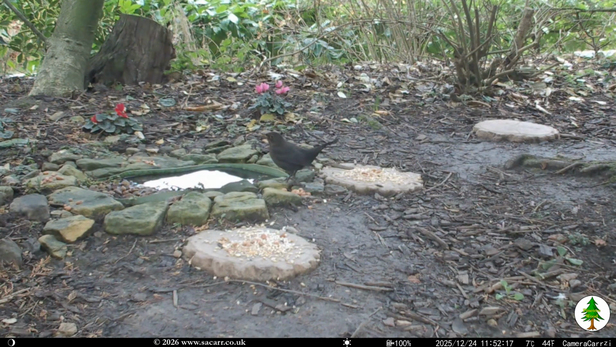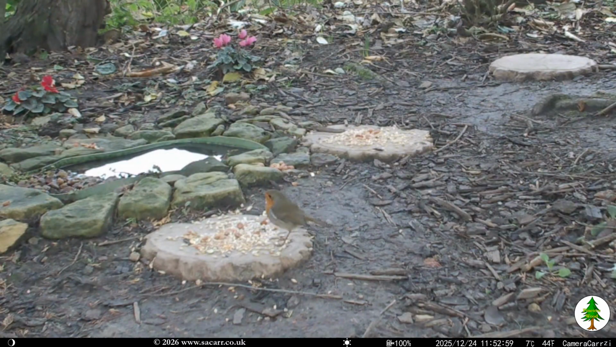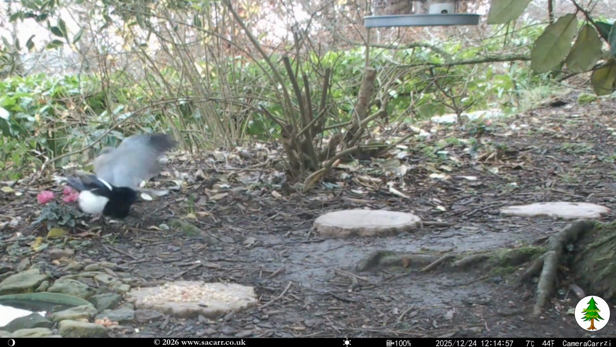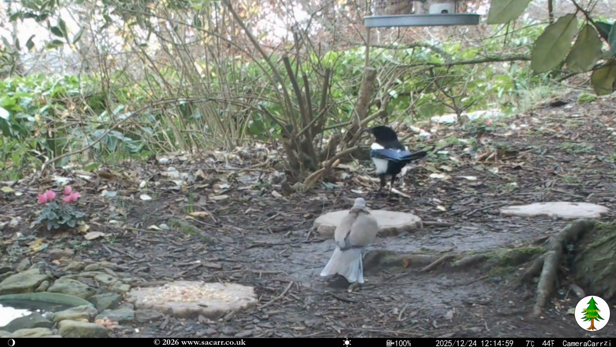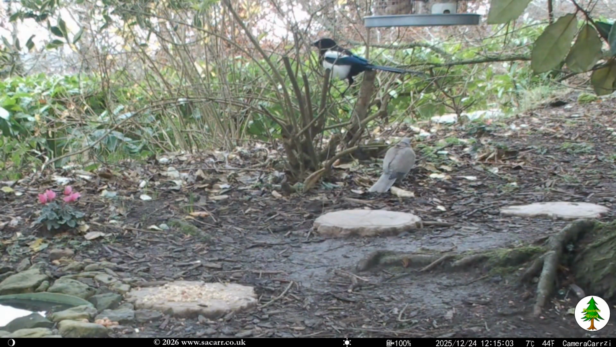20 minutes later, a female blackbird dropped in by the pool, and a robin next to the cyclamen. After the blackbird moved off, the robin moved to the seed pile by the pond. At 12:15, I found out just how aggressive doves can be, picking on a larger magpie and chasing it off.